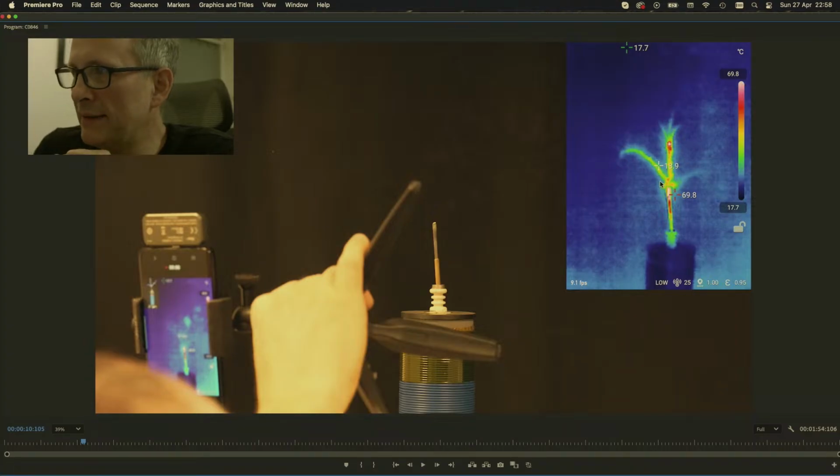And as I stepped through this, what I noticed was where it was more kinky, that is to say where there was more distortion in the discharge, it seemed to get hotter. And when it got really hot, it would appear to be where the branches are. Okay, and this might be a good example you can see here.